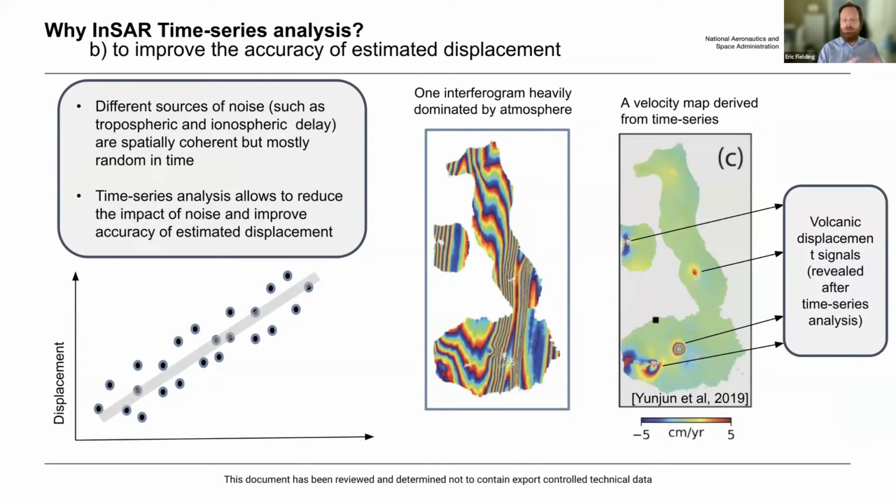In this case, the interferogram here in the middle is showing an interferogram that's heavily contaminated by ionospheric effects over the Galapagos Islands. By doing time series analysis, we're able, in most cases, to reduce or sometimes eliminate the effects of the atmosphere and get out the actual surface deformation that's shown over here.